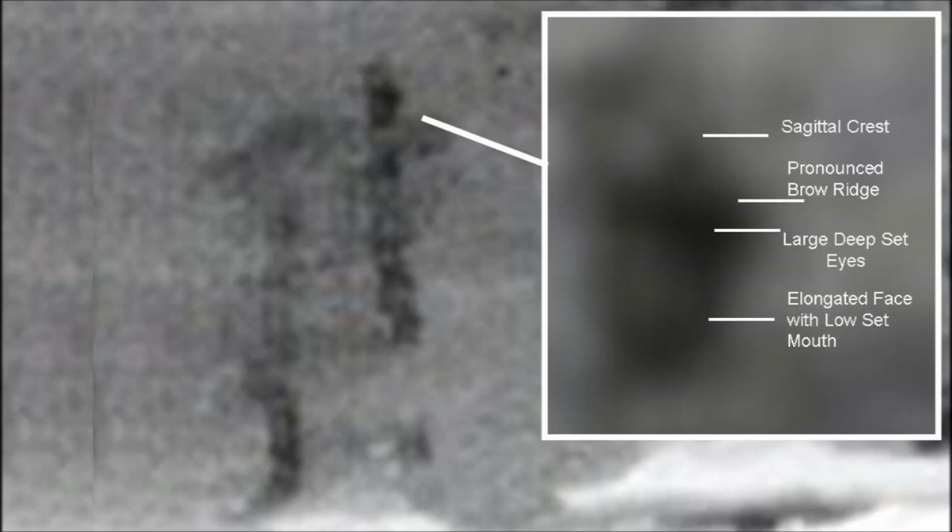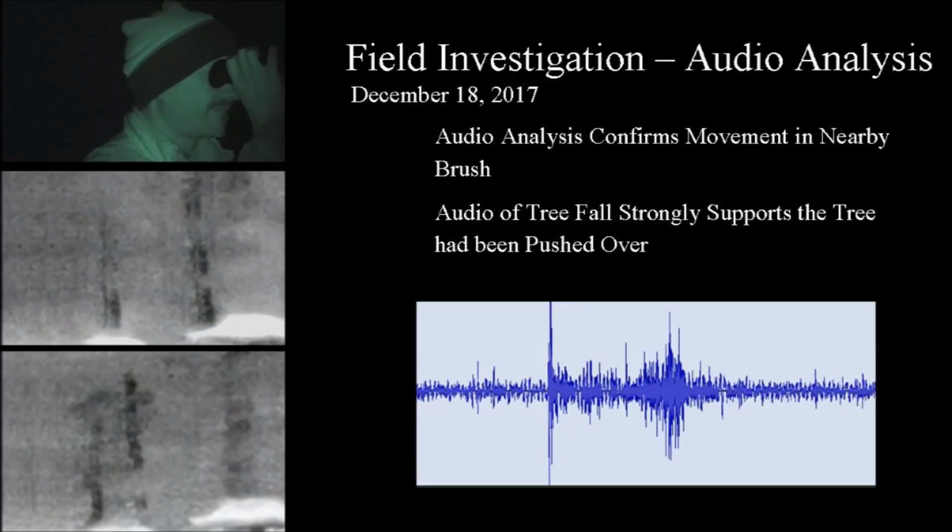And when enlarging the head area, the physical characteristics are very compelling. Reviewing the audio from this incident, there is strong evidence that supports there were more than one Sasquatch in the area, and it is very likely that the tree had been pushed over, which could have been a diversionary tactic to divert my attention away from the approaching Sasquatch, or an attempt to chase me from the area.